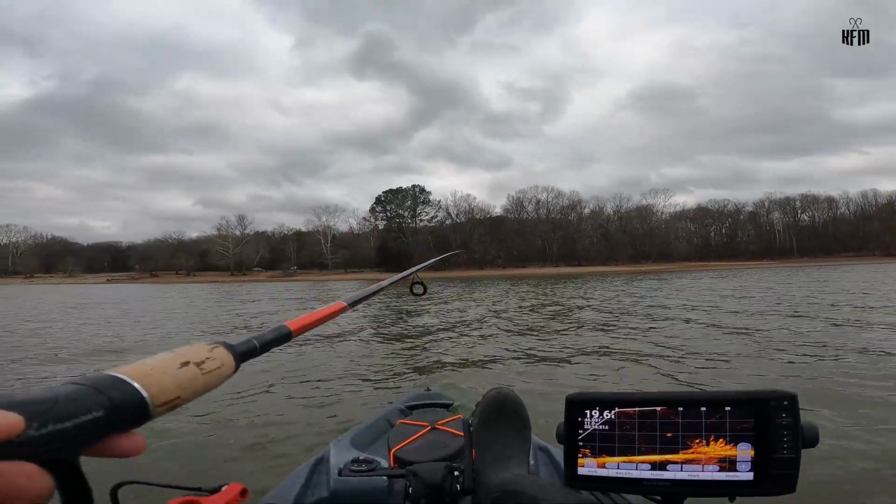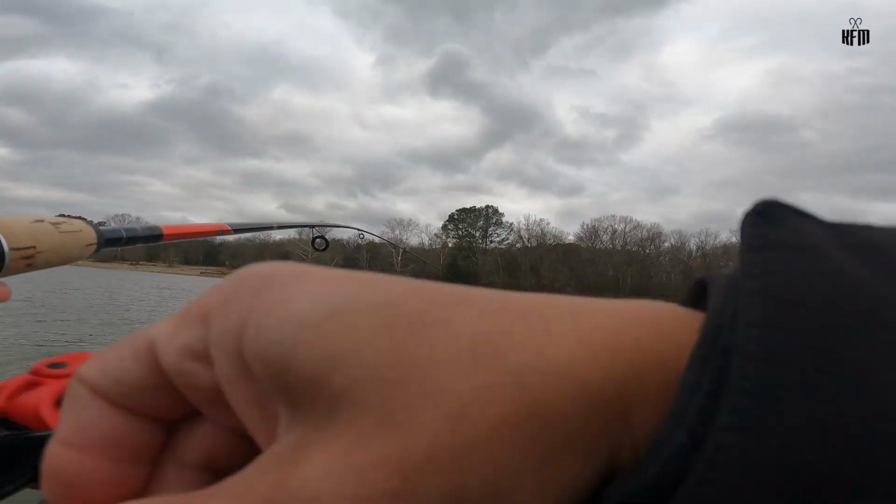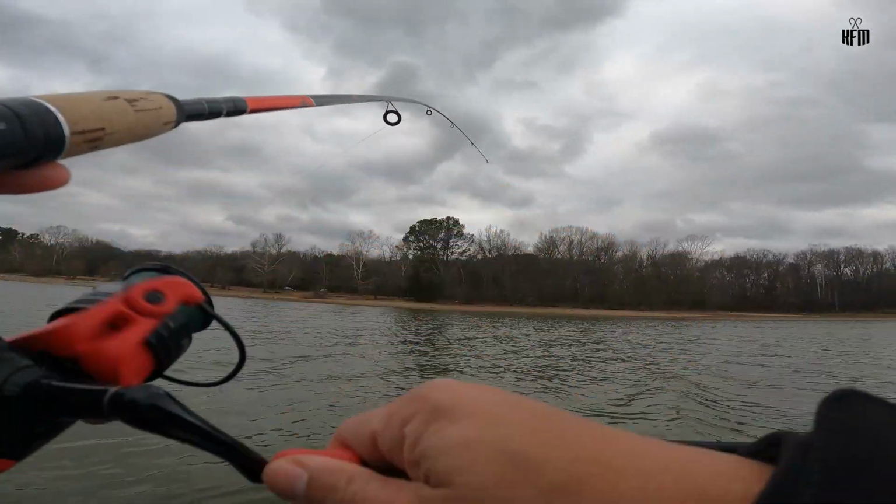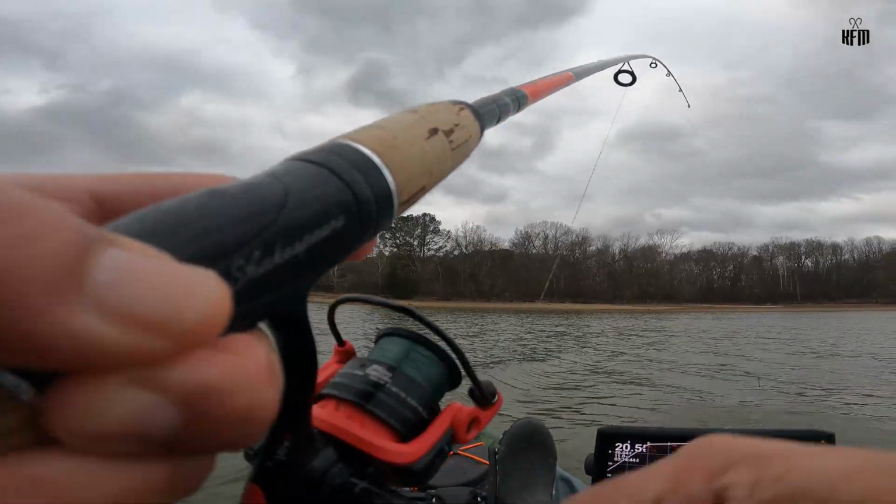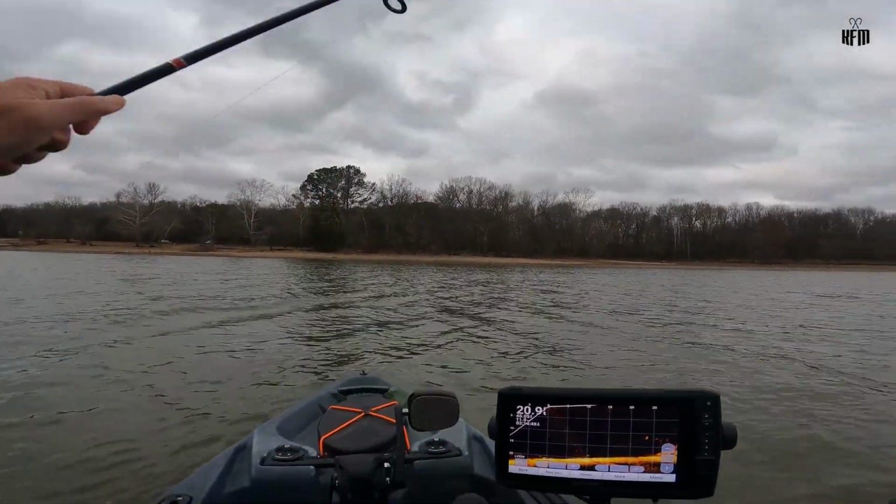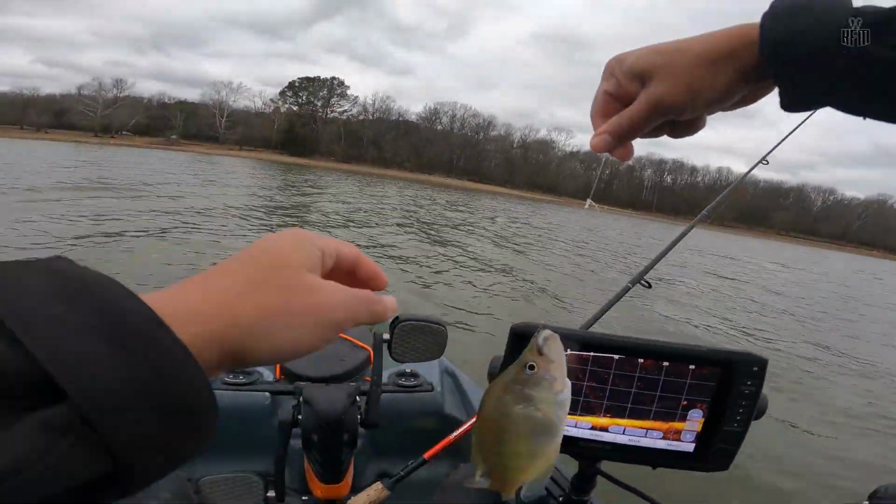Crossing that brush pile area. There's another fish. Another fish caught live on a Livescope camera. They're all about the same size. I mean, this is bigger, I think, by far.